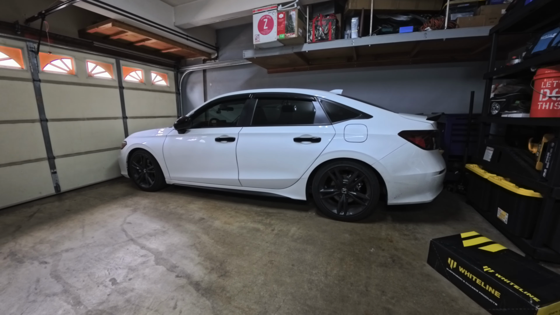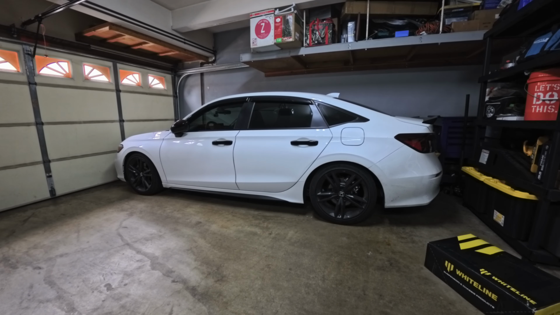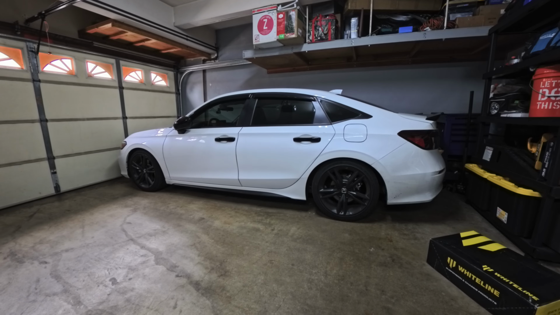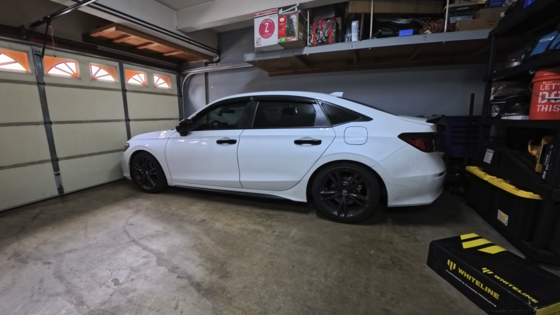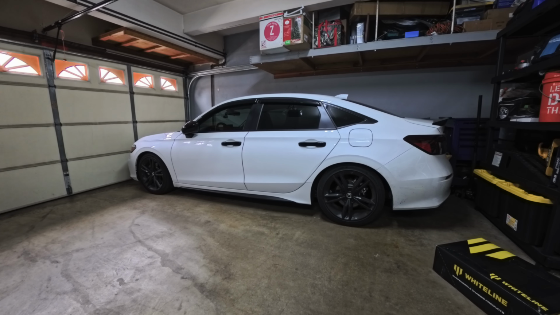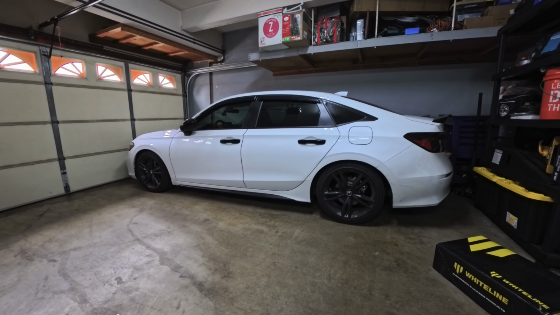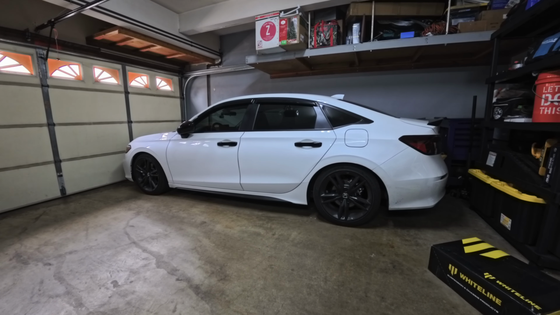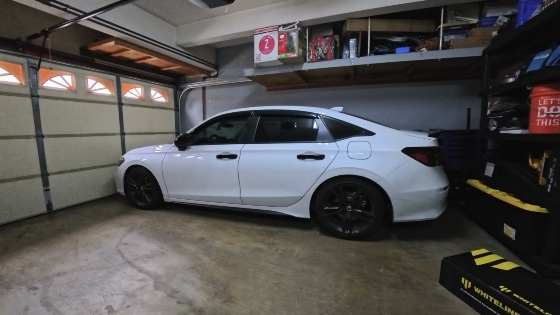I got these springs for a 20 millimeter drop, and I didn't want to go any lower than that. I do want some comforts here, since I do drive my kids to school in this car, so I still need to have those comforts. I'm used to coming from coilovers and completely slammed cars, but this is not that. And honestly, you don't need to be extremely low to have a nice looking car aesthetically, or for it to perform properly in the canyons as well.